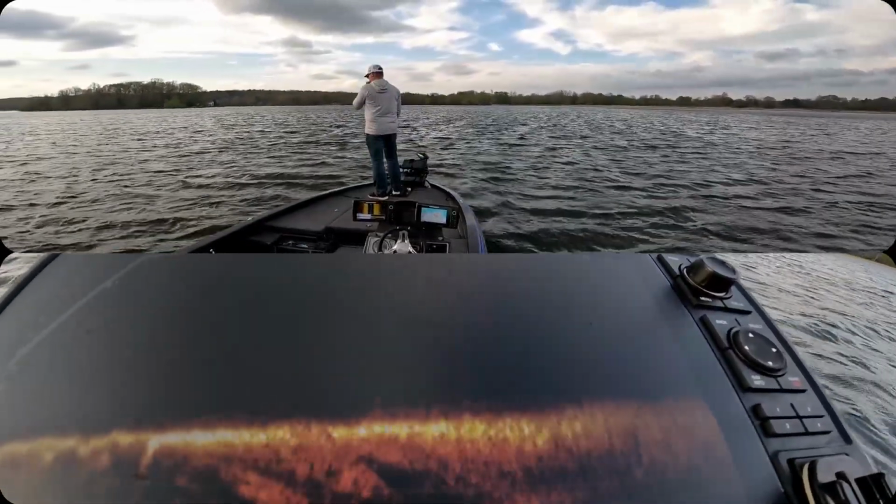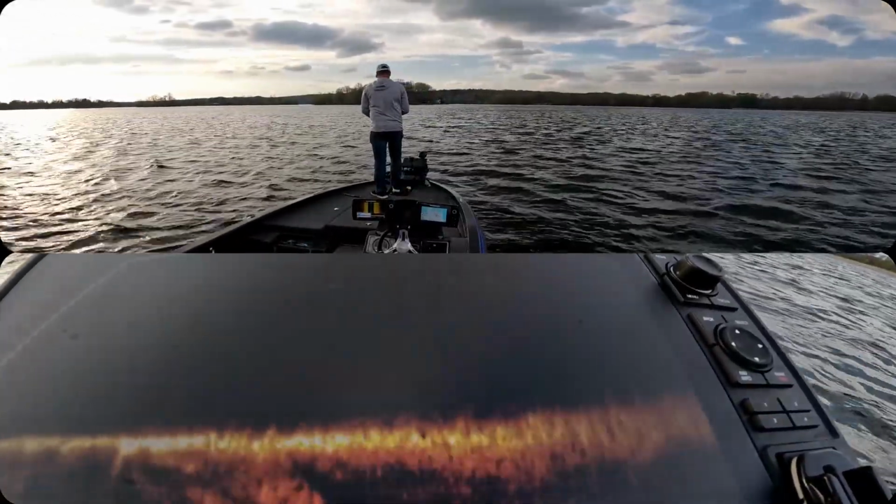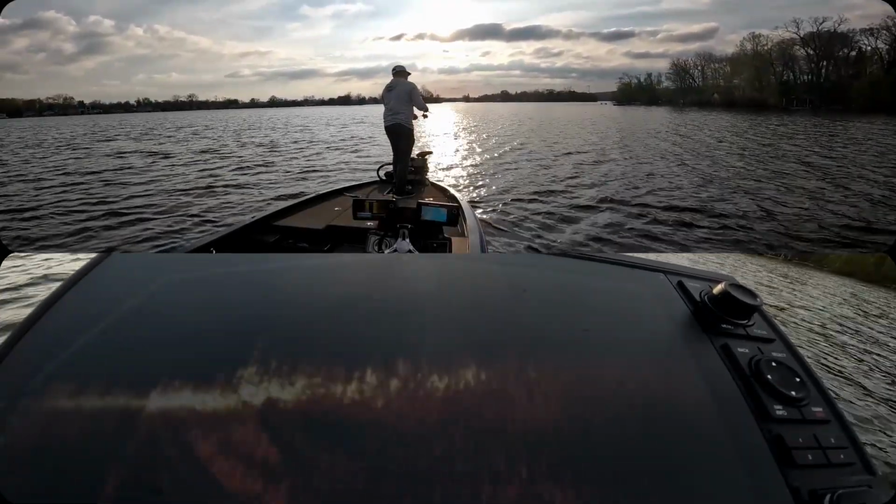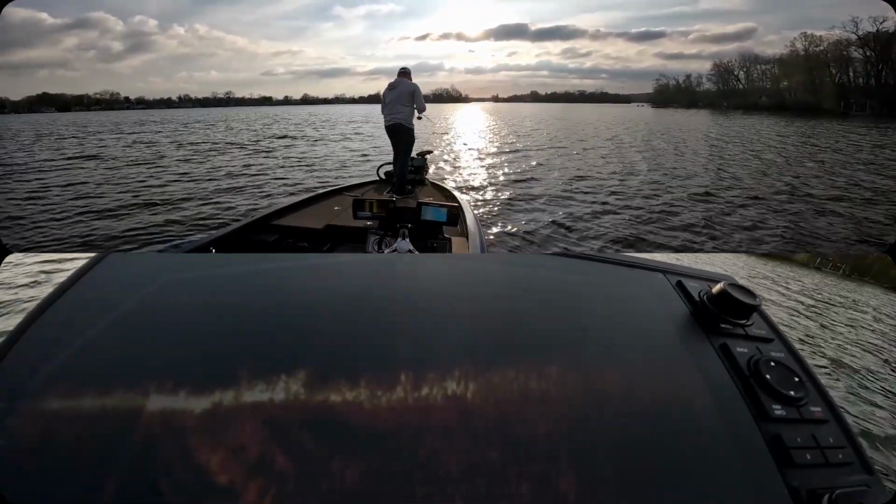I've made like 4 casts at that. He hasn't budged. Move on. Moving on. You see that fish come flying out of there? Oh, that was for sure a bass.